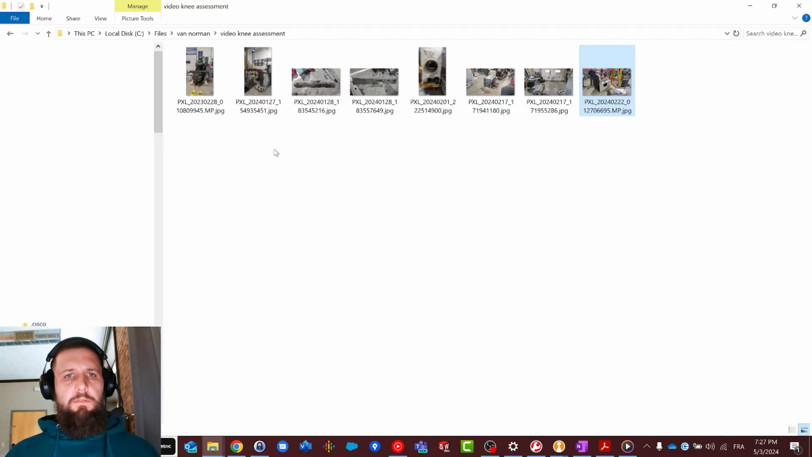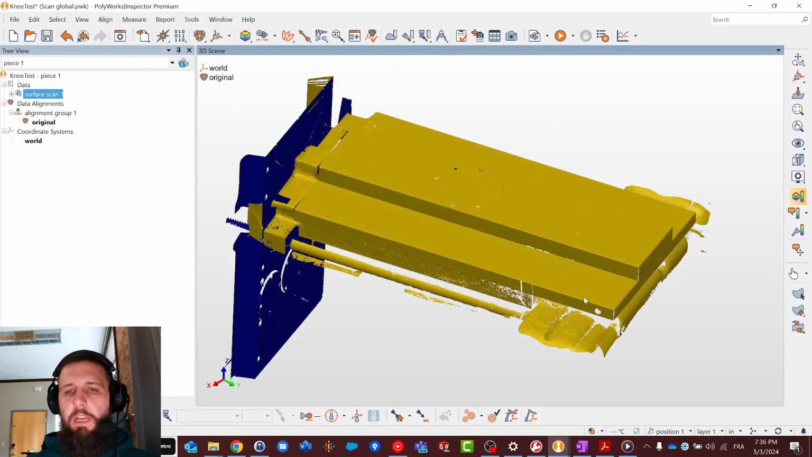Okay, so that's it for the general consideration. So now let's get into the general wear assessment. Before I actually start analyzing the data, I'm going to talk about what I found out before I even scanned the machine.